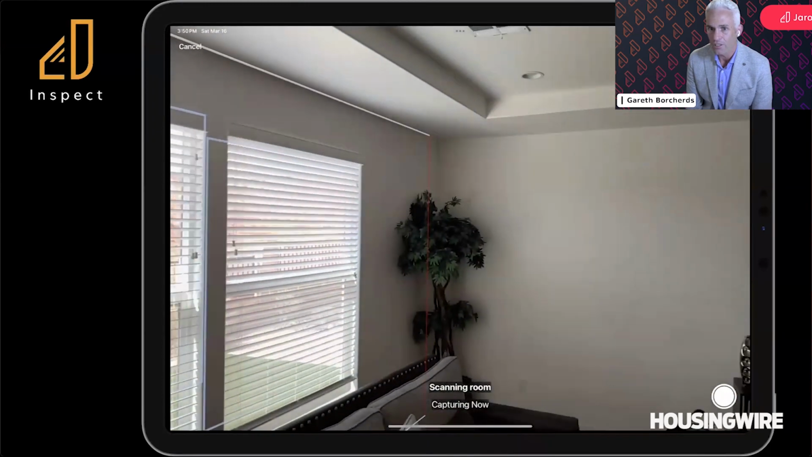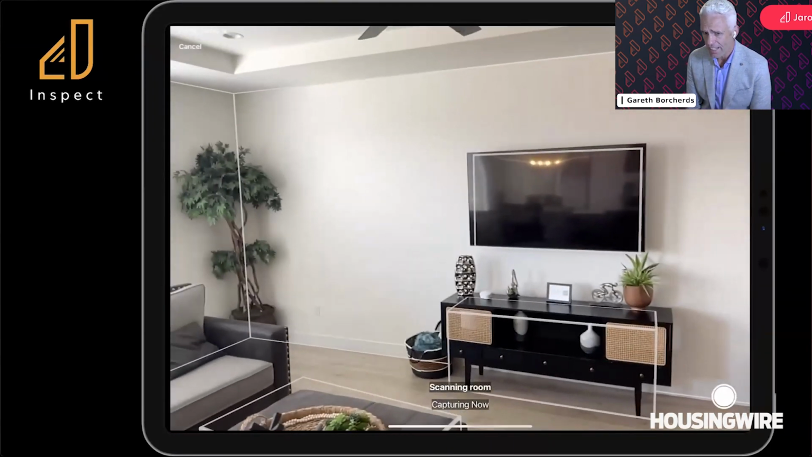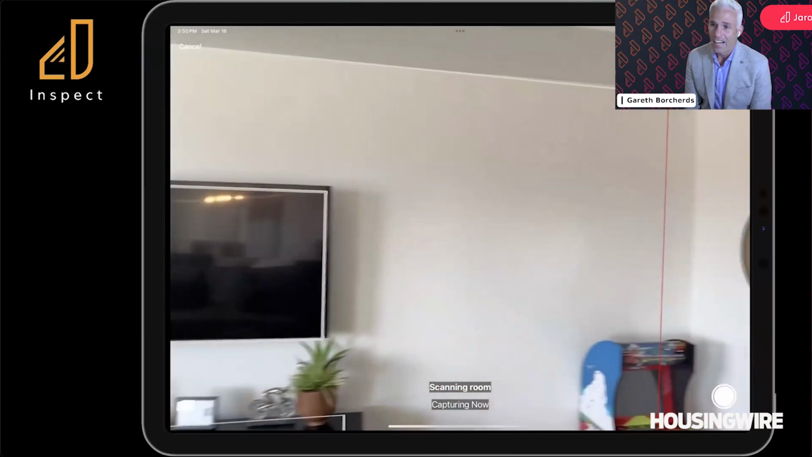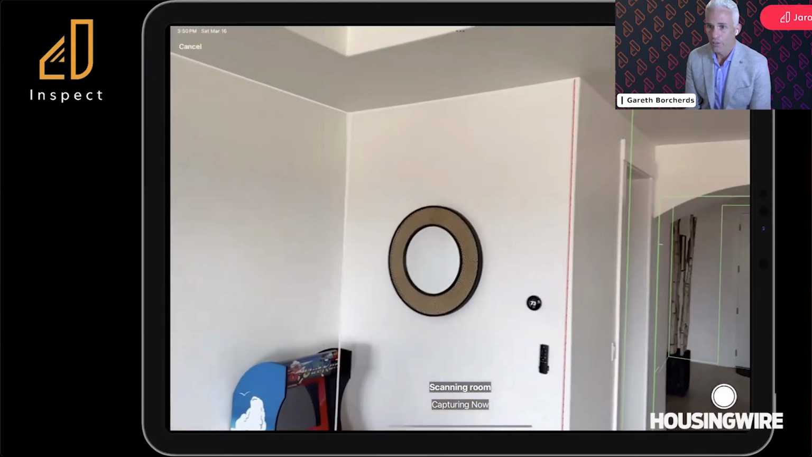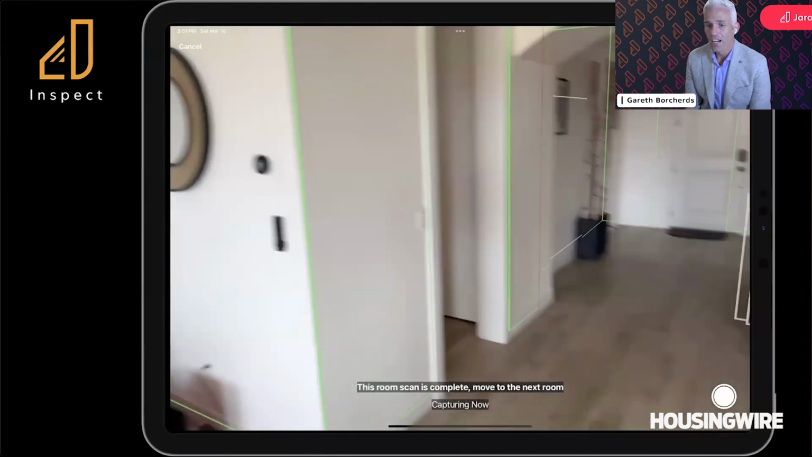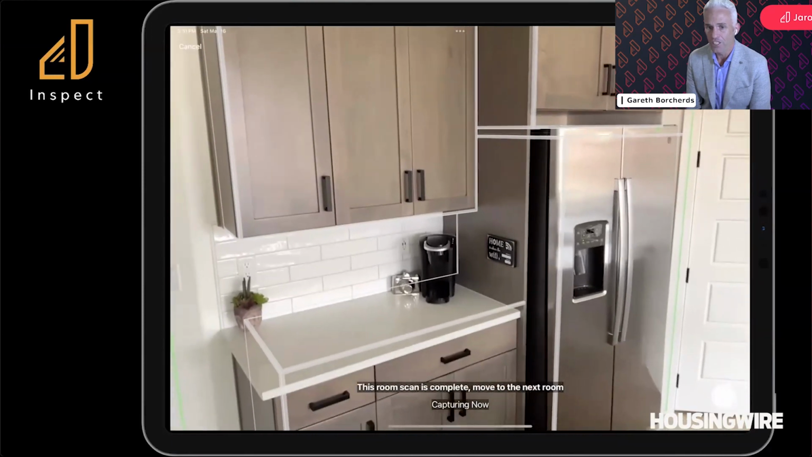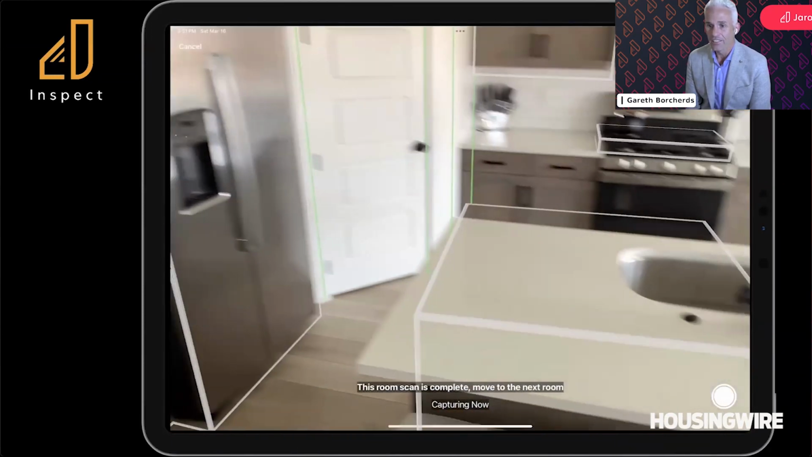We're not going to do the entire house for the sake of the video, but I'm going to go through and, again, capture this. You're going to see me get the rest of these walls. There is a garage and another bedroom. They get scanned here.